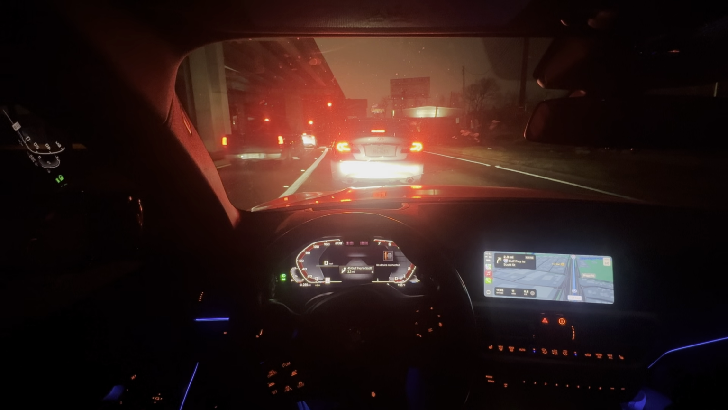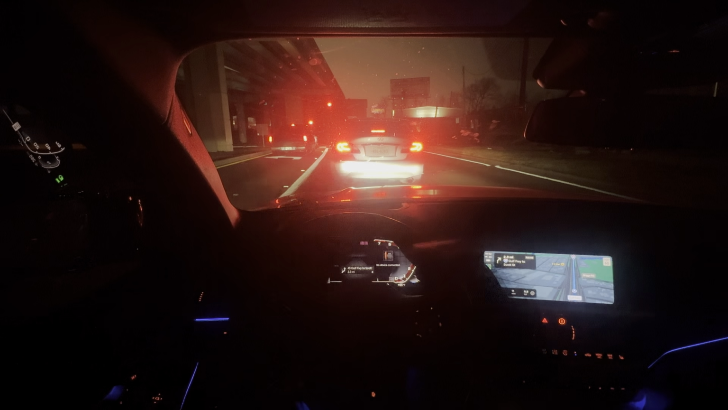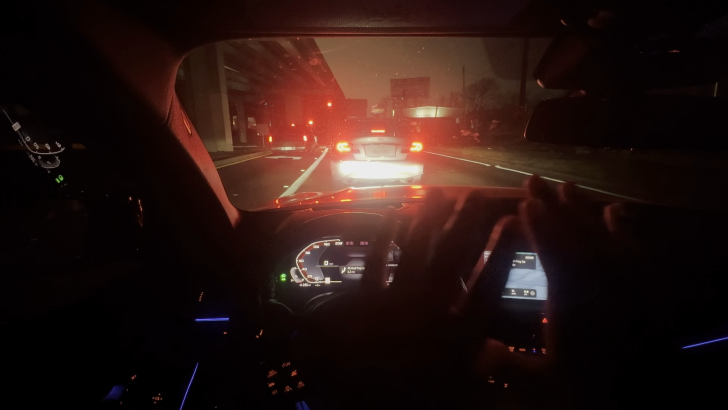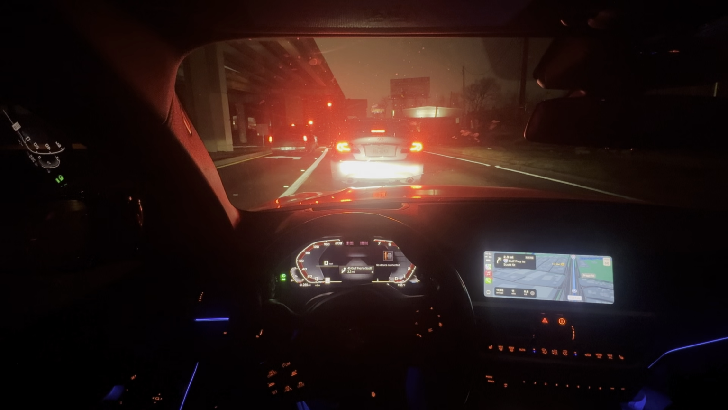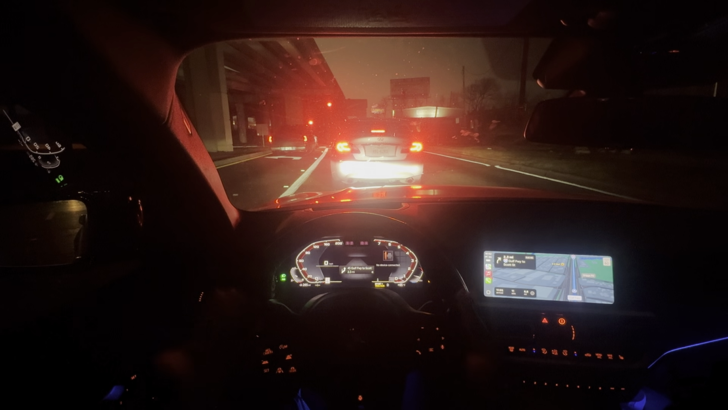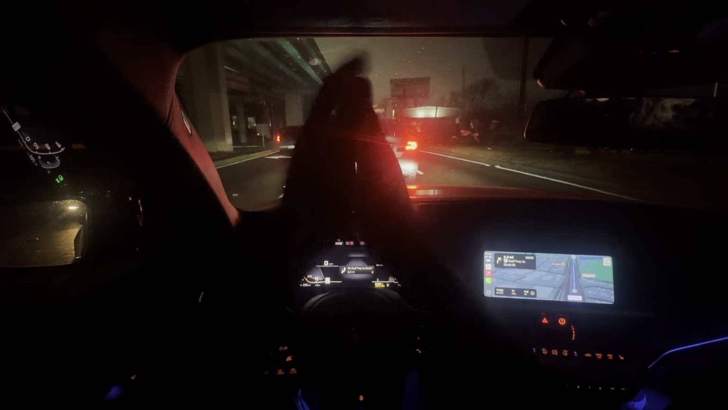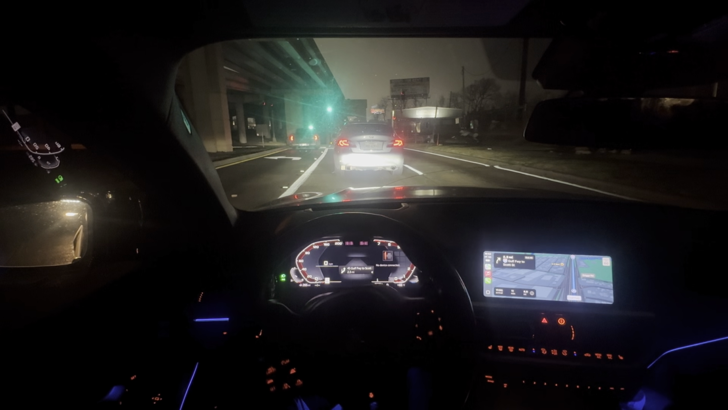Y'all let me know how y'all liking these angles. I don't know if y'all could tell, but I've been switching up my angles almost every video. The last video I had a more full wide range of my whole entire windshield. This video right here is strictly just my steering wheel, from here to here, if y'all get what I'm saying.